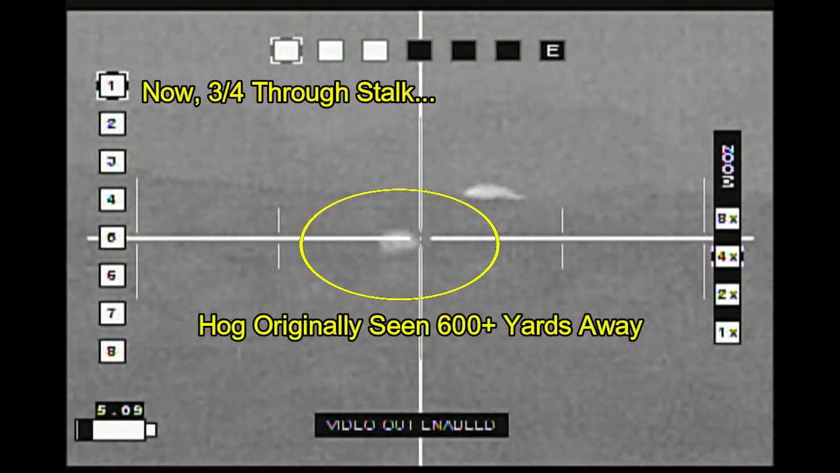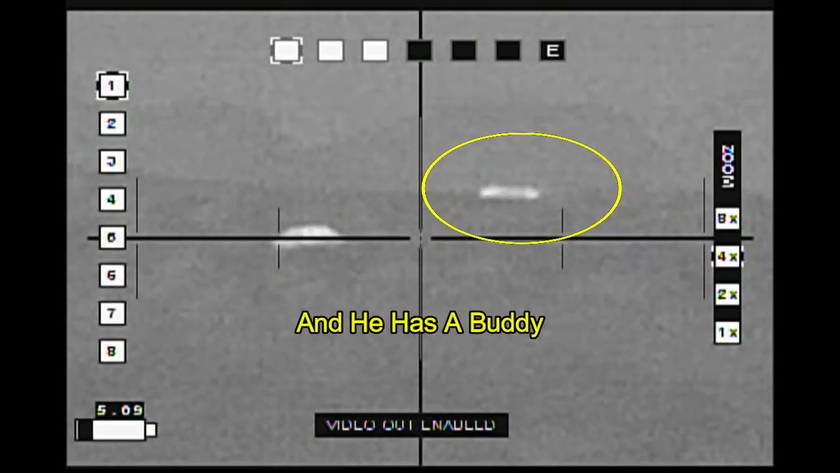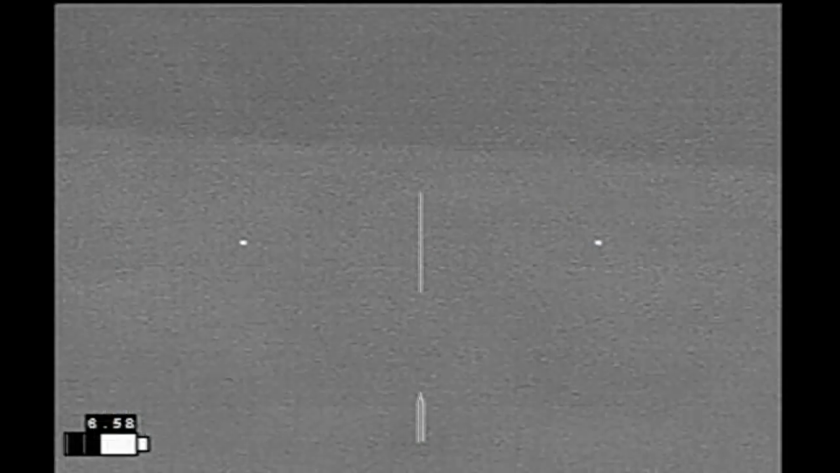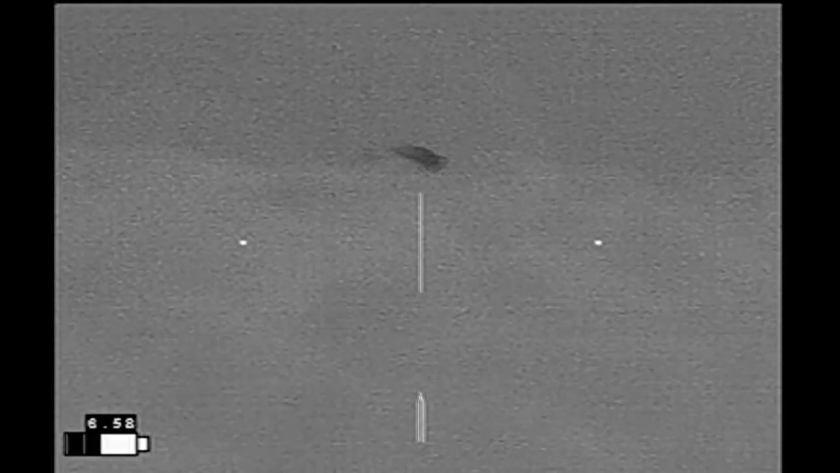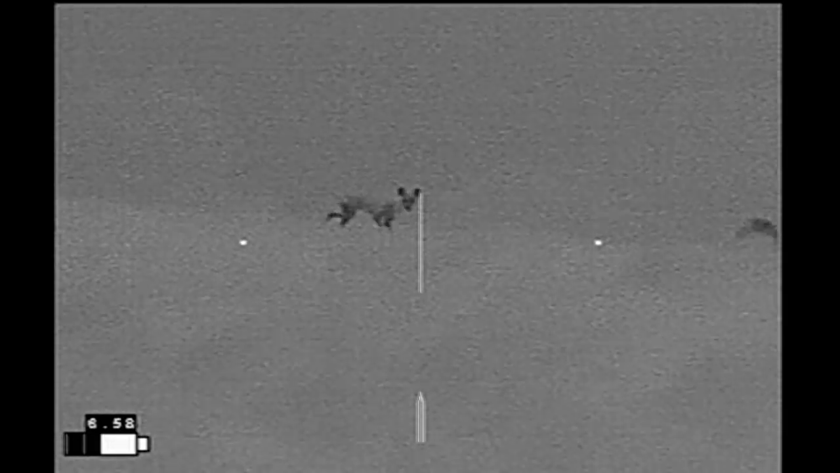Well, we decided to go back to the truck, and sure enough, our hog was off in the distance, the one at 600 yards. Here are two pigs. And he'd brought a friend with him. So now we're down in the low area. Finally, having gotten to our shooting position, there are the two hogs.